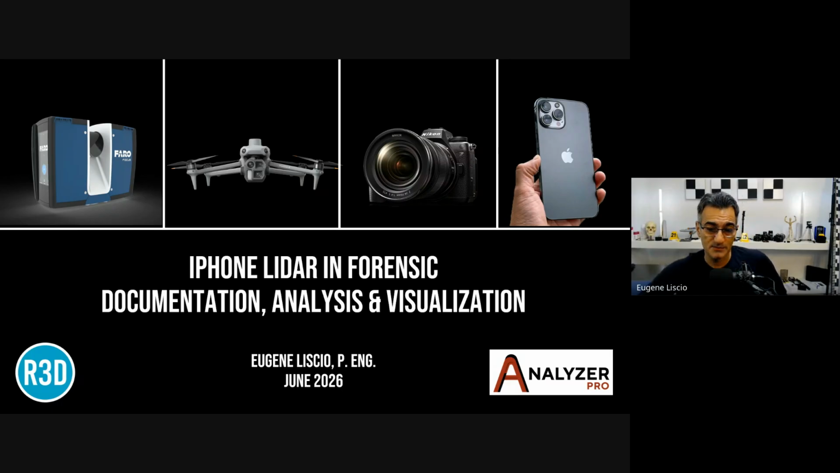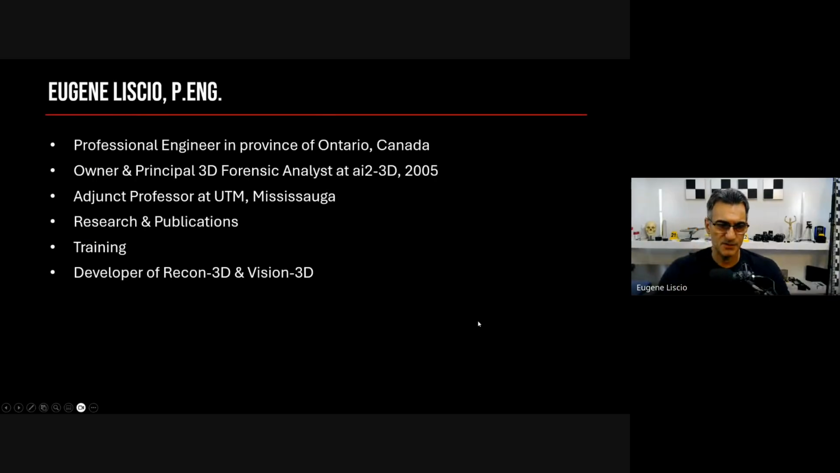What I'm going to do today is go through a number of different technologies, not just iPhone LiDAR, but a few other things. And then we'll bring it together and talk about iPhone LiDAR. But let me get going here, because I do have quite a bit of information.